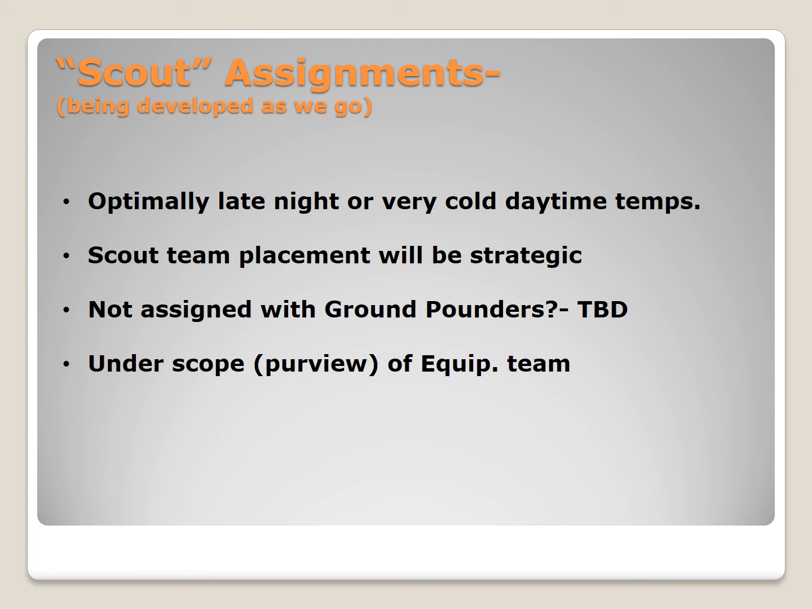We are going to have what we call scout assignments. And that's just the way these will be used. Optimally, we think we'll use these at late night or very cold daytime temperatures. It's pretty obvious that the colder it is, the more distinct a missing person or warm-blooded mammal is. So that's most likely when we would use them. We hope the team placement will be strategic. That's when we can take the most advantage of the technology.